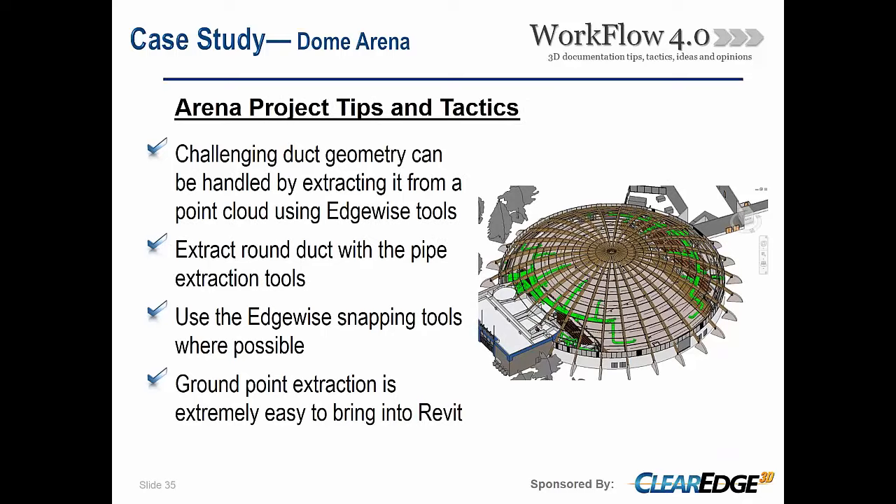And then just a couple of these tips and tactics. We certainly had some, apologize for saying certainly so much, we had some challenging ductwork on it. Didn't know any other way to do it than do some point cloud feature extraction. So that's where Edgewise really came in and hit the ball out of the park. The round ductwork is a little interesting in the Edgewise workflow, where those need to be extracted as with the piping tools and then established as round ducts. It's just a matter of basically the round feature extraction.